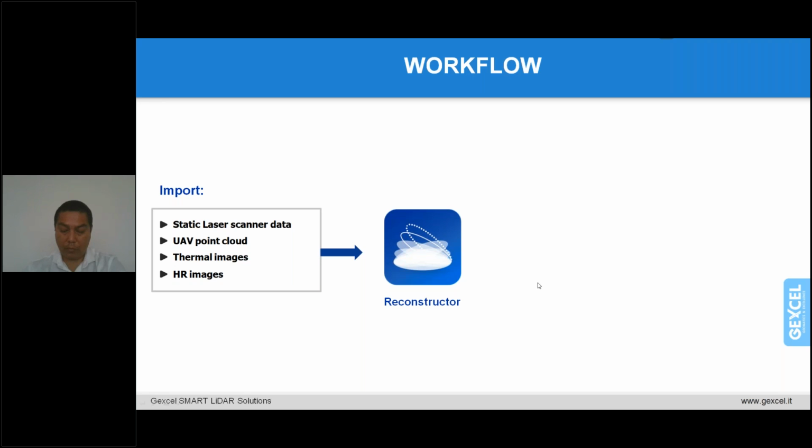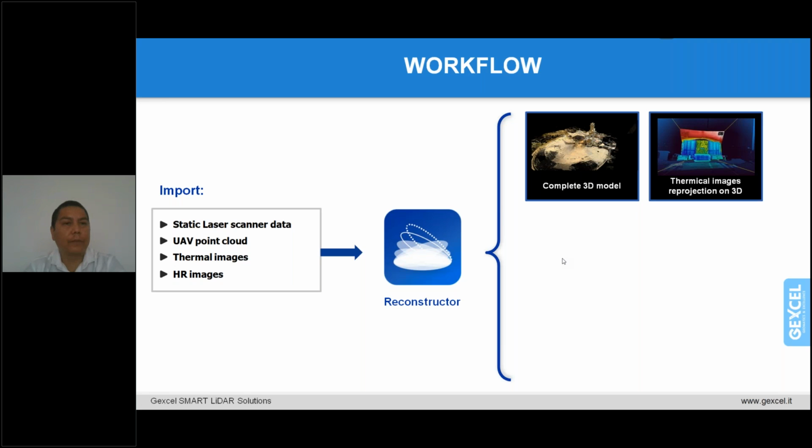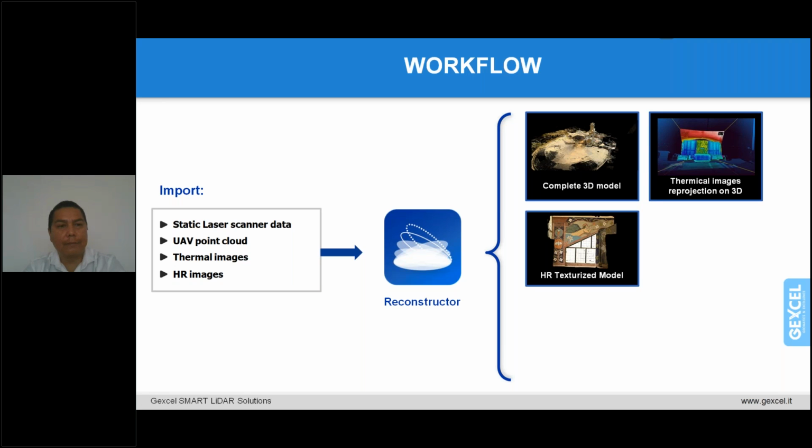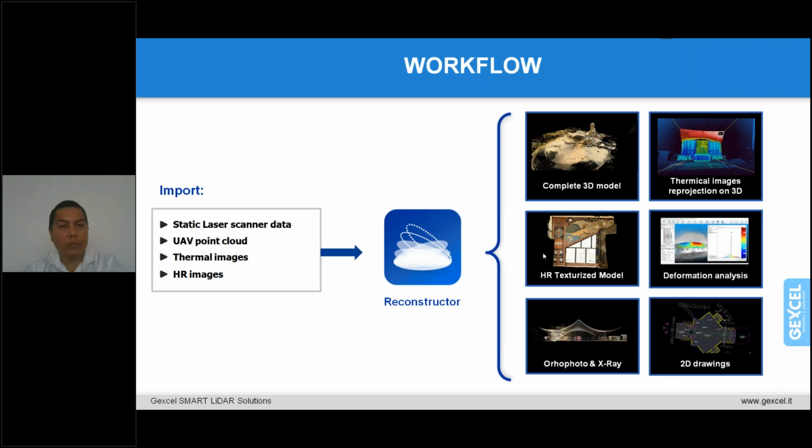The other advantage is that Reconstructor is very user-friendly software from which, as we will explain later, you can get the complete 3D model and then reproject thermal images acquired, create high-resolution texturized models, run deformation analysis, extract 2D orthophotos and X-ray, and different kinds of 2D drawings.